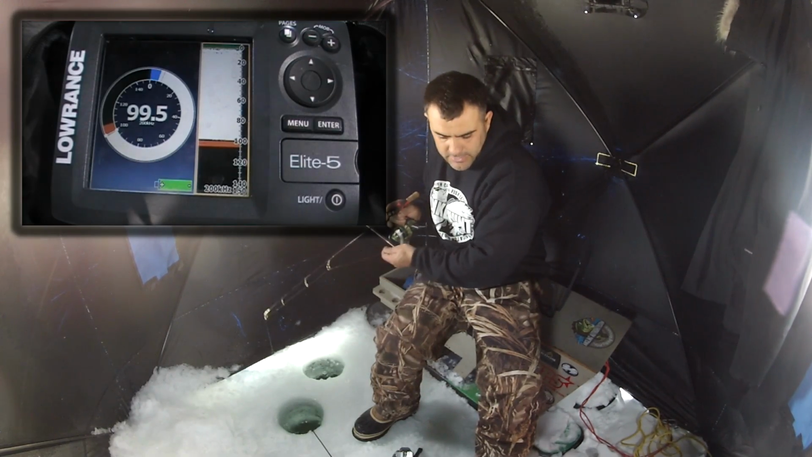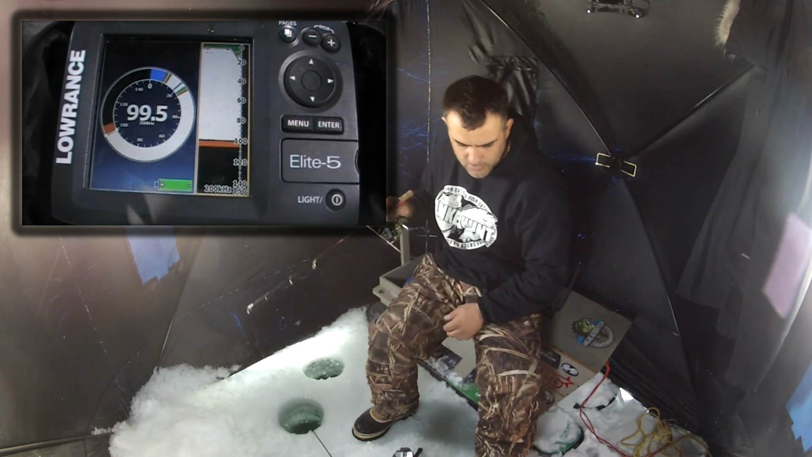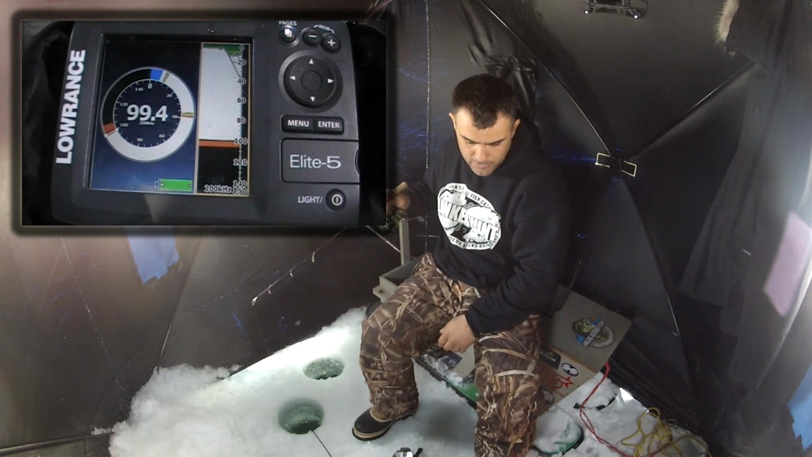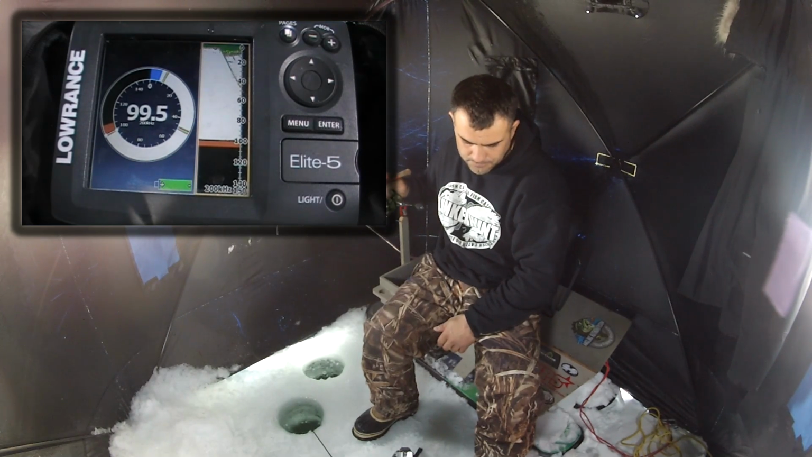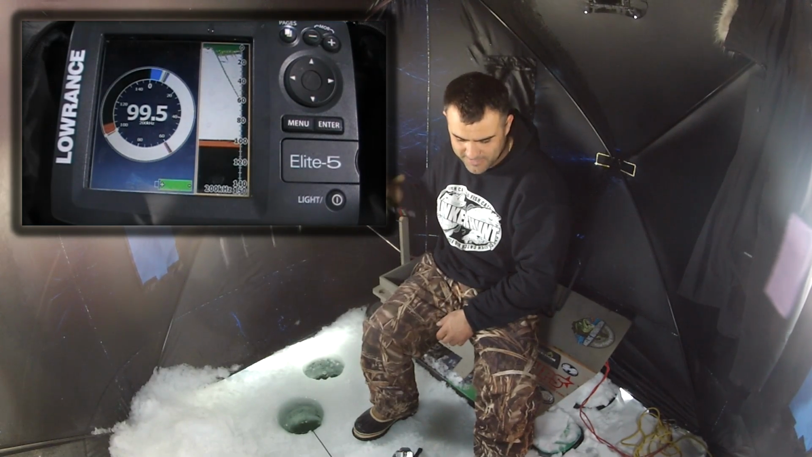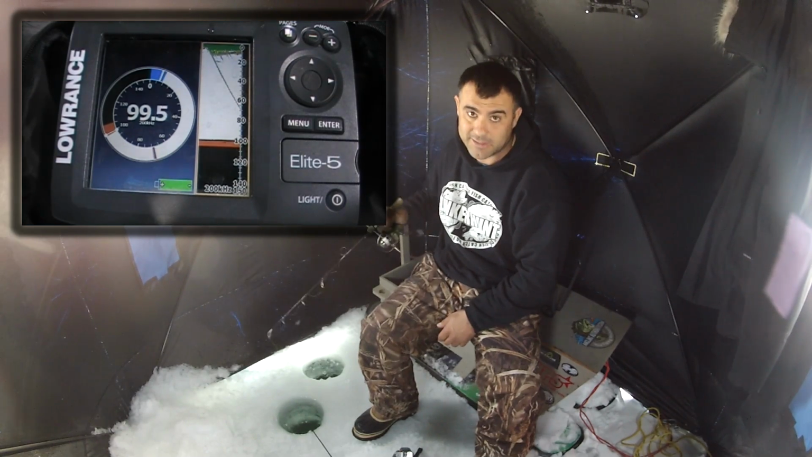Okay, so I'll let it go down, and you'll see it. You should pick it up on the graph as soon as it starts to go down. So I'm at 20 feet there, and that's my jig going all the way down. Now you should always see it all the way to the bottom. We're in 100 feet of water right now. Kind of would be nice to hit a fish while I'm doing this too. Chances are we're not going to do that.